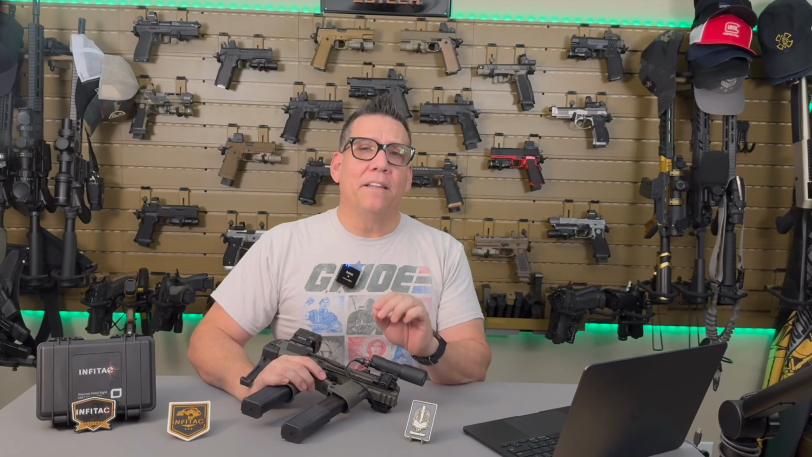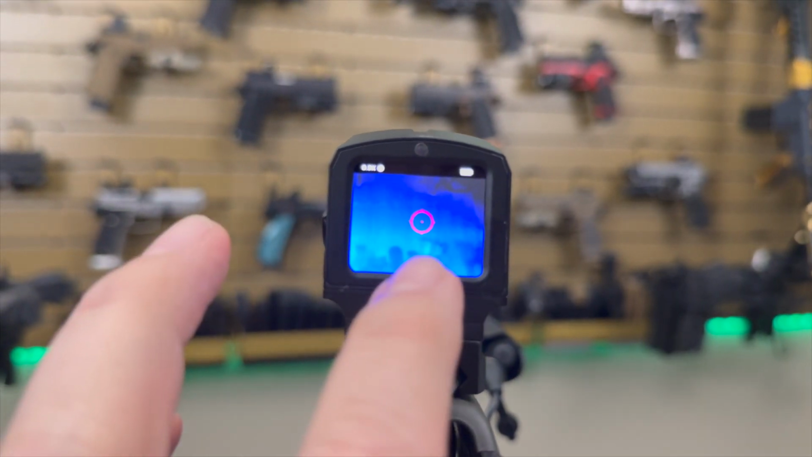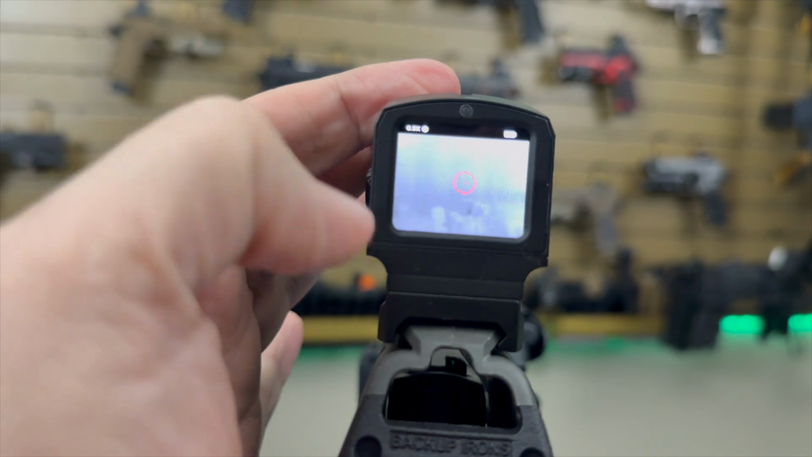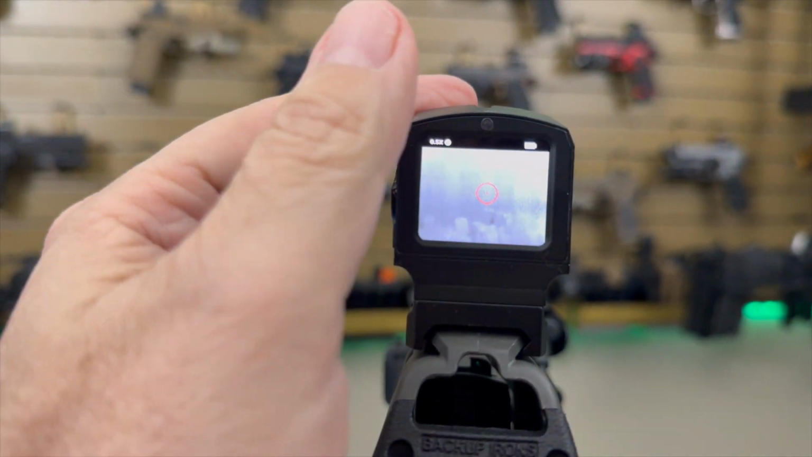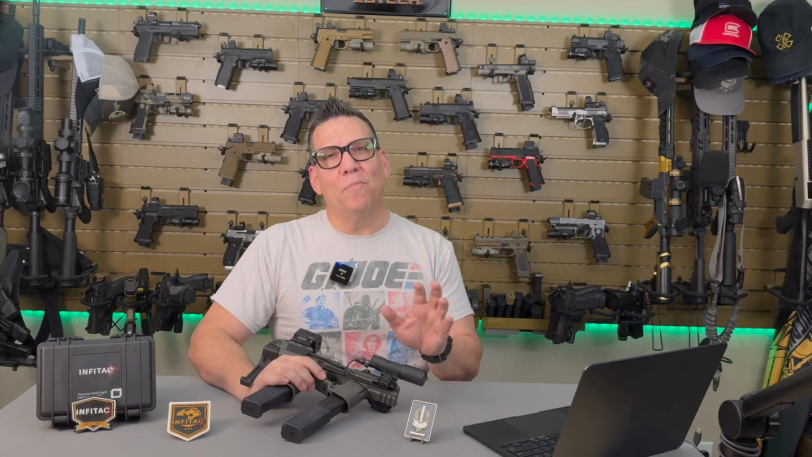On top of that, the FMP13 provides 4 thermal imaging color combinations. You've got white hot, black cold, black hot, white cold, orange hot, white cold, and a unique orange hot with blue cold mode. Each of these modes can be useful in different environments, and I found the orange hot modes particularly helpful in highlighting targets against varied backgrounds.